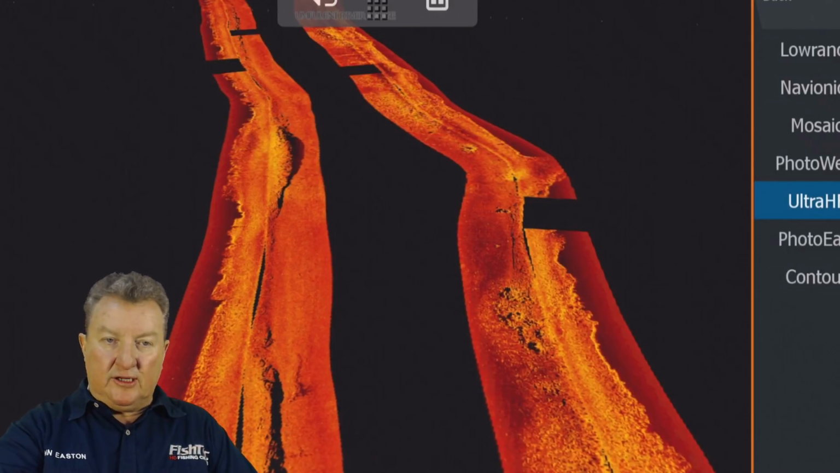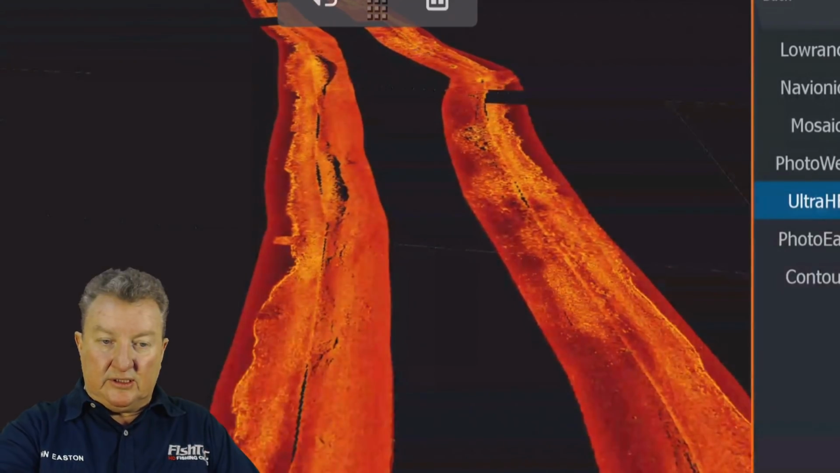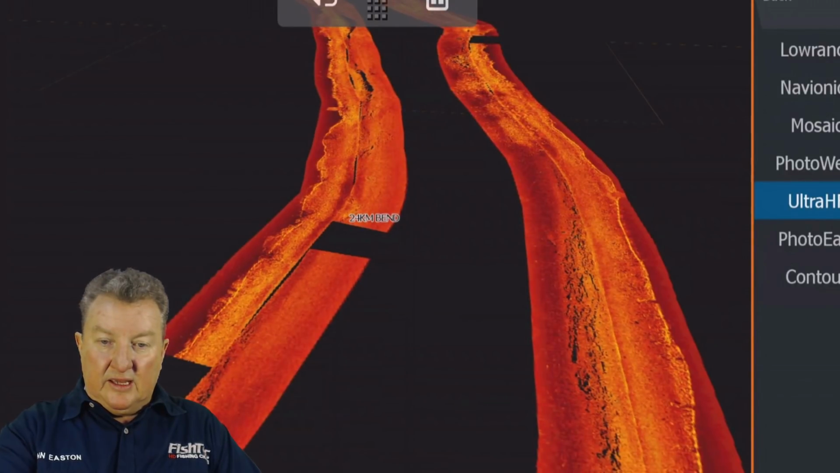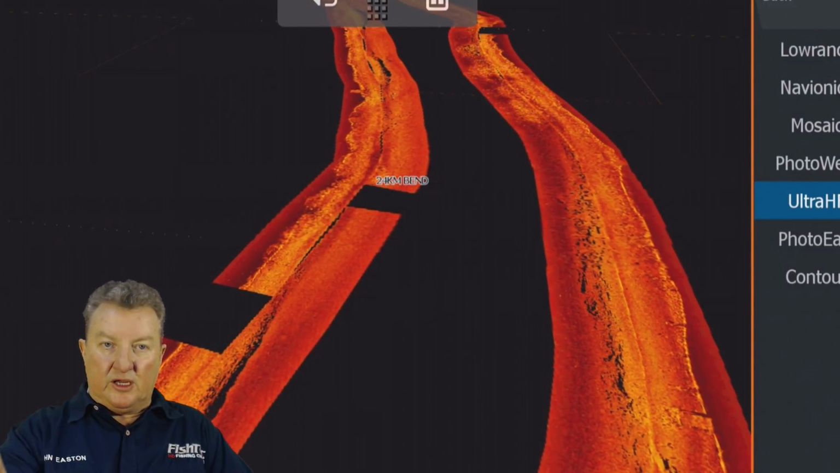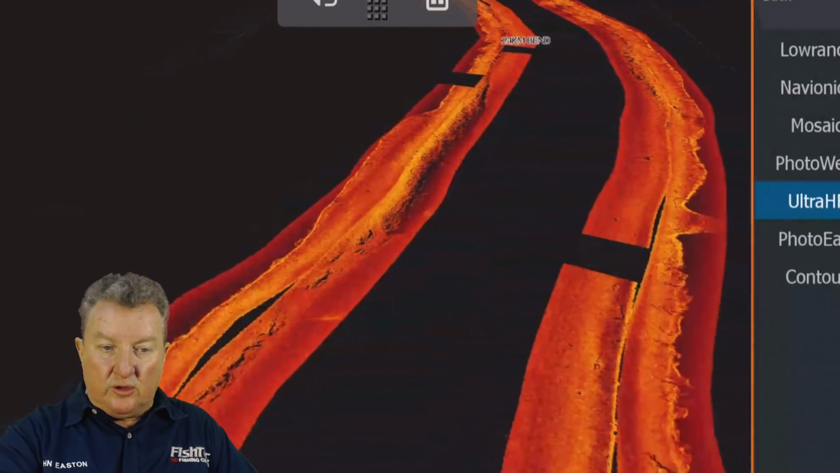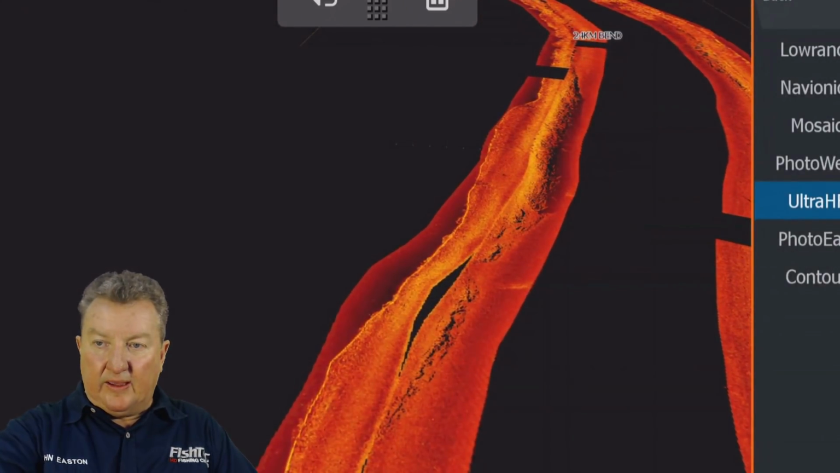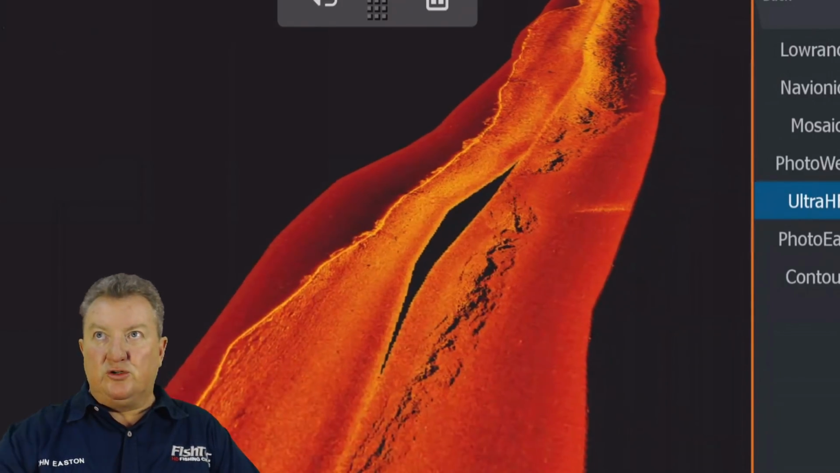But guys, look at this detail. Just look at this detail. This is absolutely critical information. You want to know about these things. You want to know what's in the water. And I tell you what, it's all here. You can zoom in as much as you want.